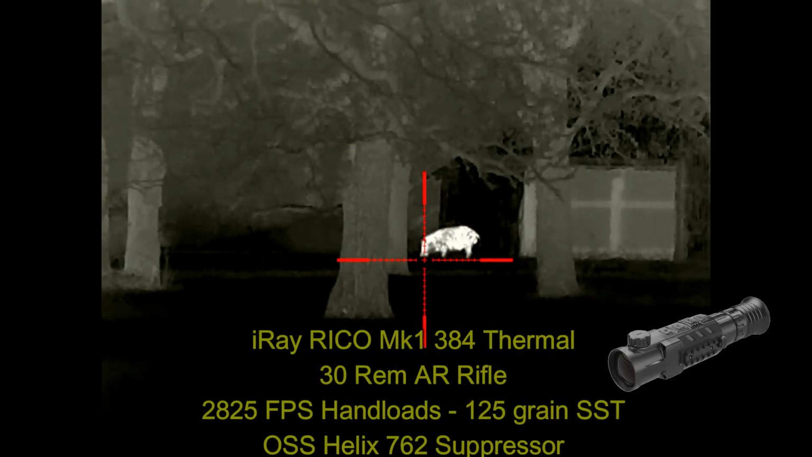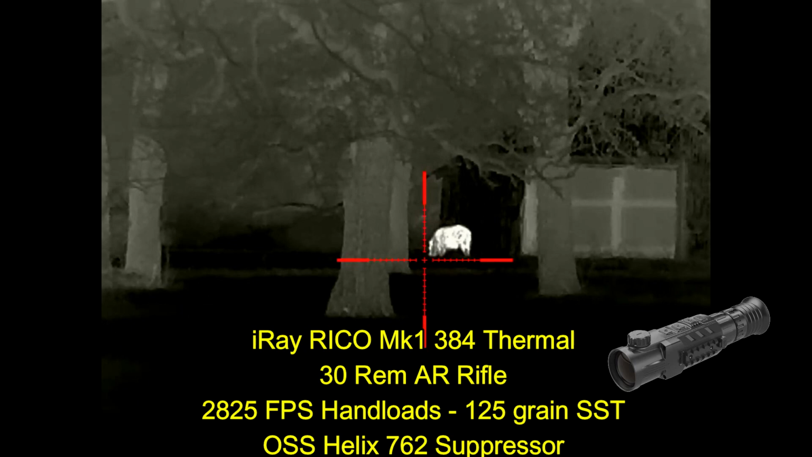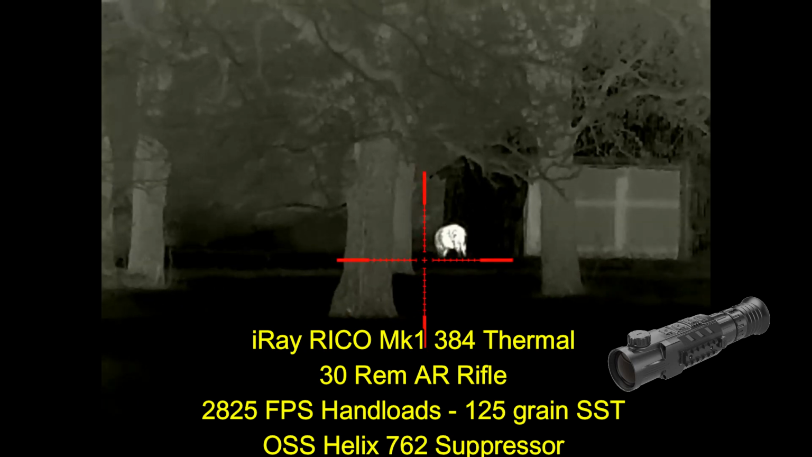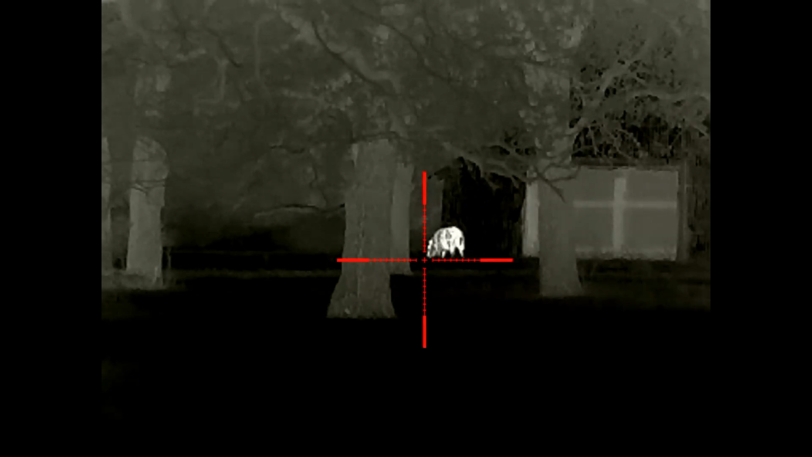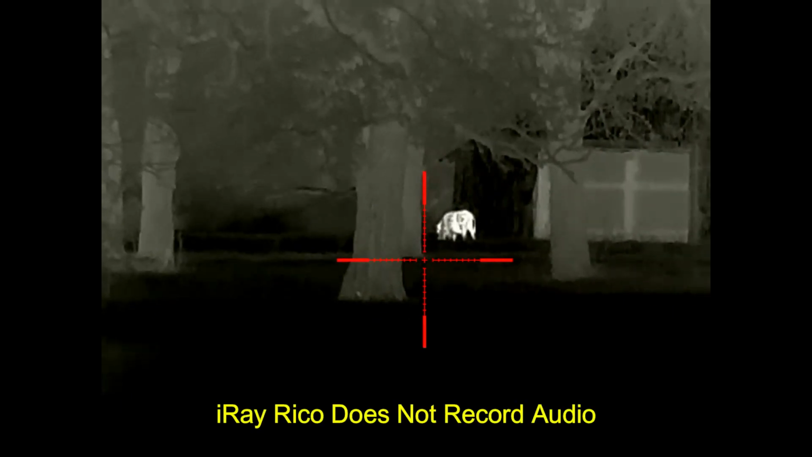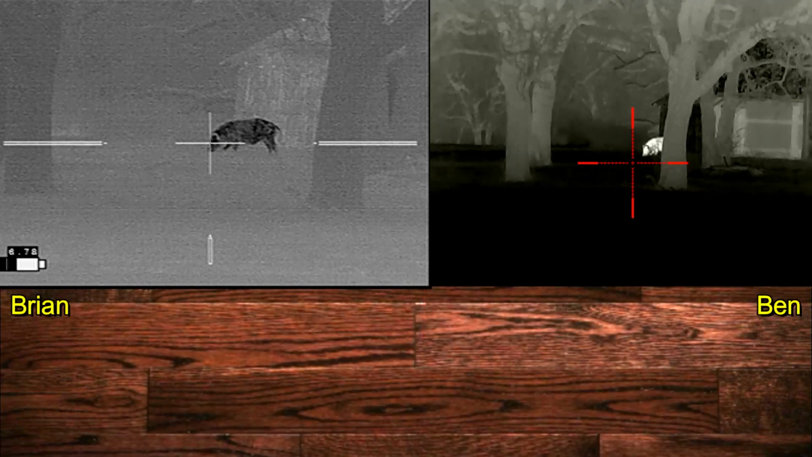This is the view from Ben's rifle. He's shooting a .30 Remington AR with an iRay Rico MIK1 3D4 resolution thermal weapon sight. Now his iRay does not record audio, so any audio that we get from tonight will be from my recorder.